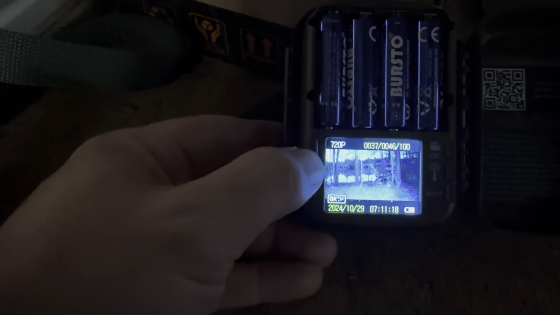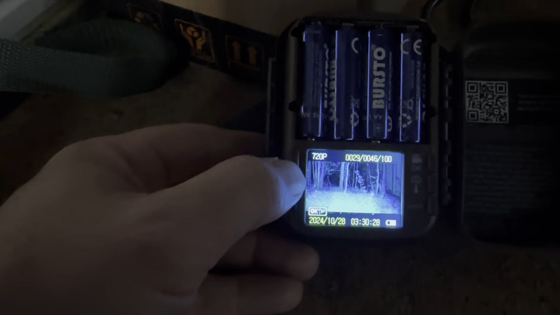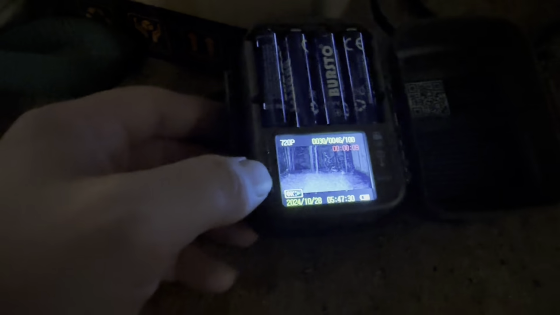Let me find, I had one of a coyote. I've got my kids on here. And there we go. Okay, so this is going to be 3 a.m. So this is going to be a raccoon that came across. So I'm going to go and push play. And you can see that raccoon. So you can easily see what the animal is, even though it's nighttime. So we're talking about 5:45 a.m. on this. You can easily see that that's a raccoon.